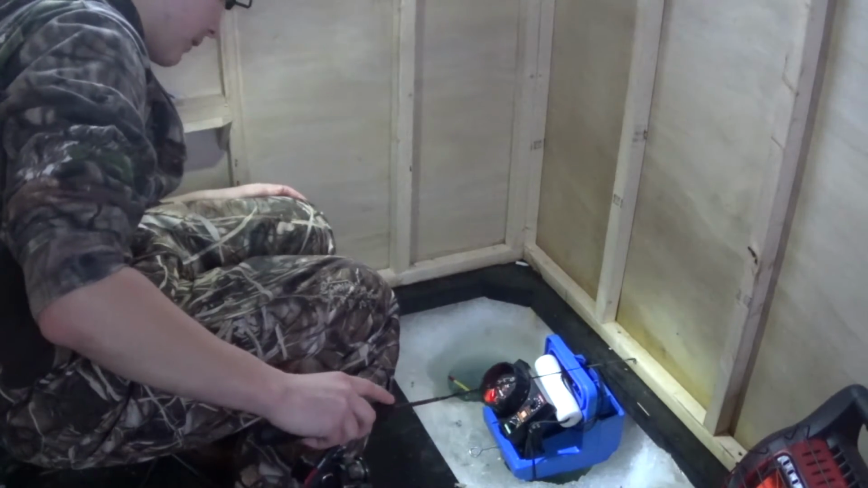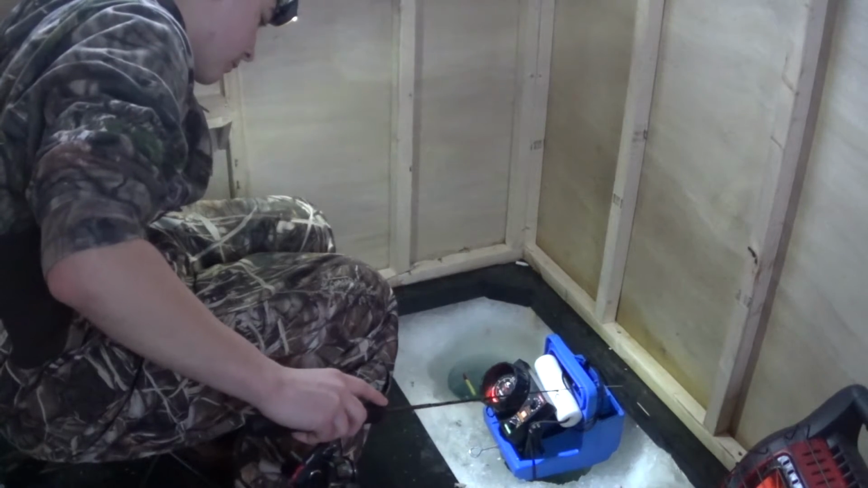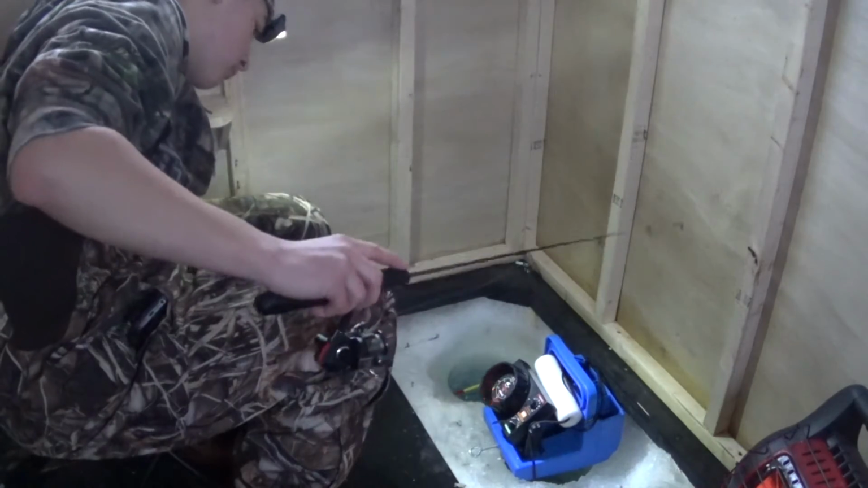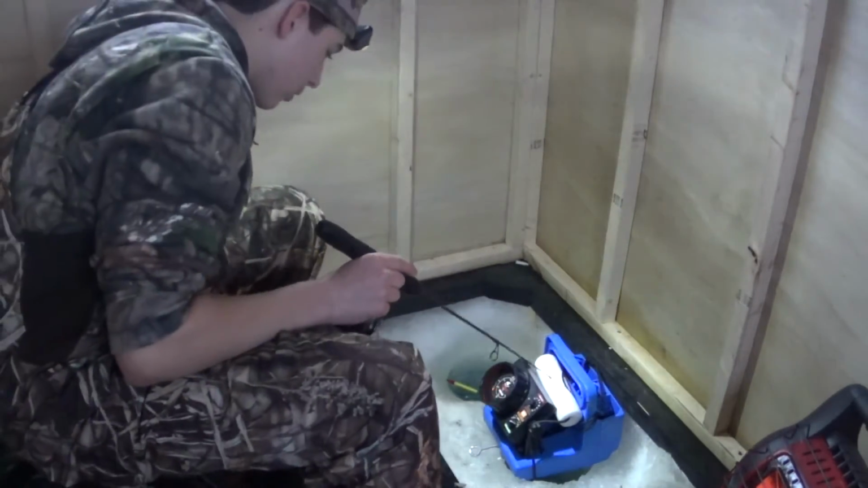You want to be careful reeling these fish in because sometimes they won't release really good. Since we're in deeper water, due to pressure change, you're going to want to